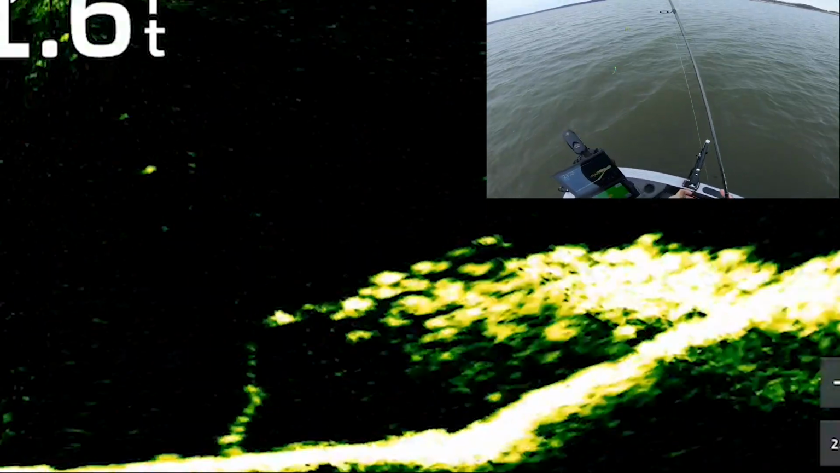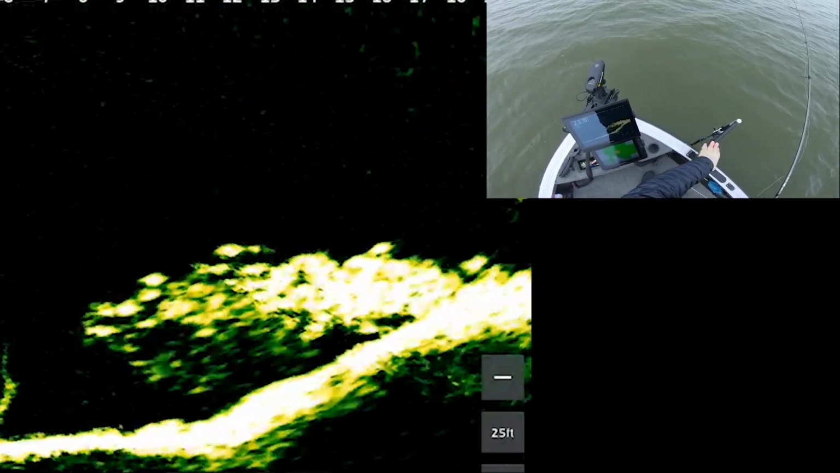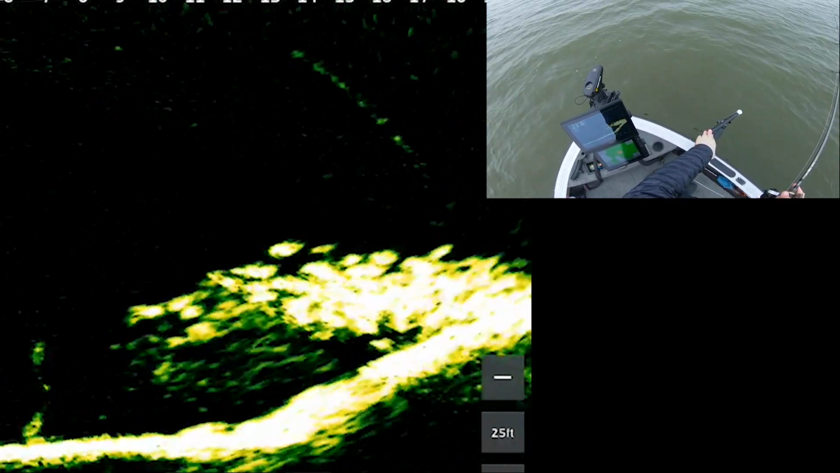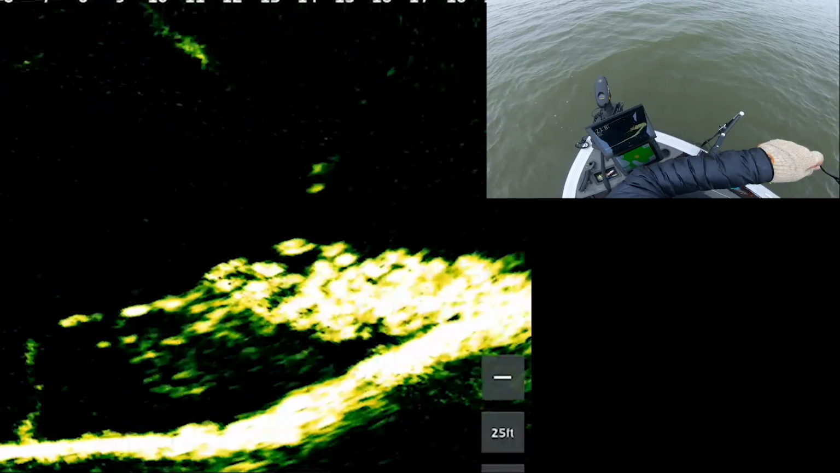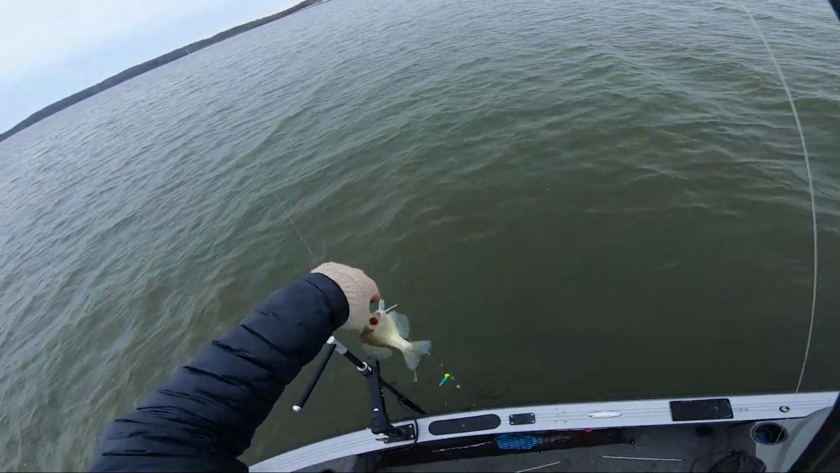I guess we could just do a little pitch out there. It's gonna be a little farther. It's way out on the right side of the screen because we're only looking 20 feet out here. We know those baits are coming right through the school. Just wait for a thump here. Got him. That's a good one. He feels like he's hooked weird, and it's because he is.